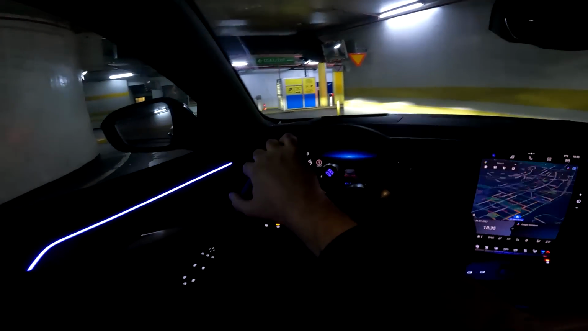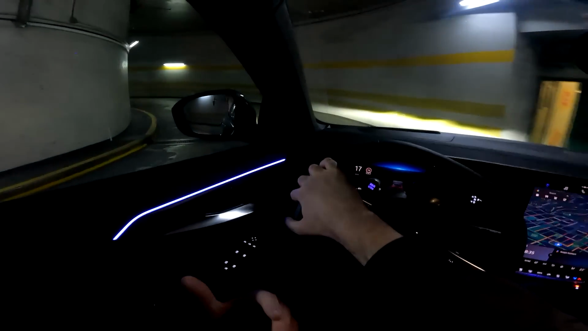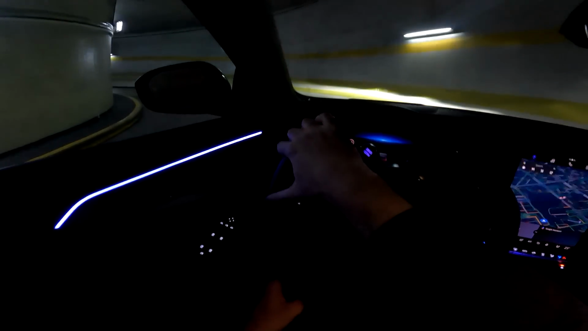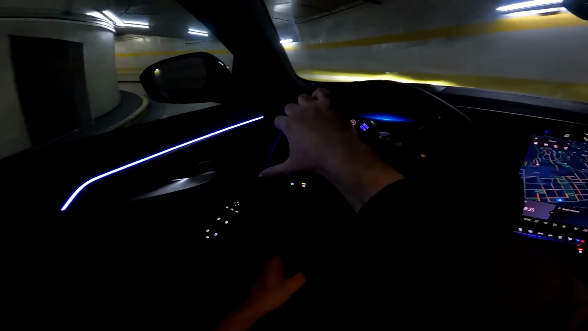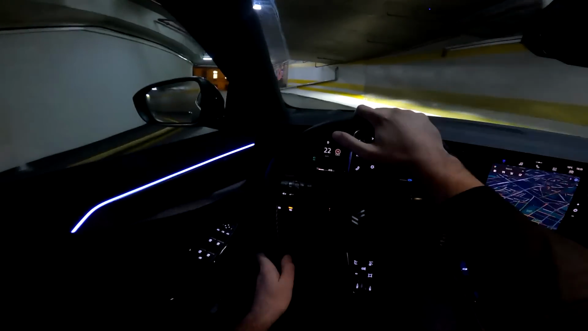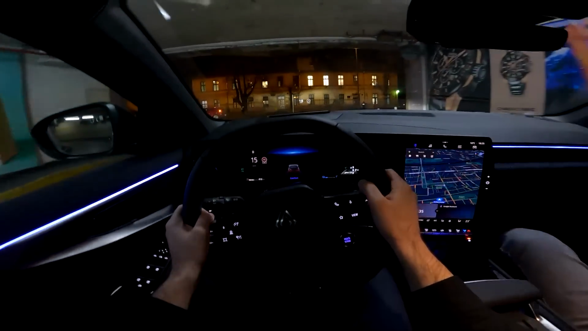And while we are departing this garage, I can actually feel that the car has very good turning circle. It's easy to maneuver it because of the 4Control system. Now that's the optional thing. The particular model in our video has got that option. The thing is that the rear axle wheels turn by up to 5 degrees, and that way of course it's easier to maneuver the car.